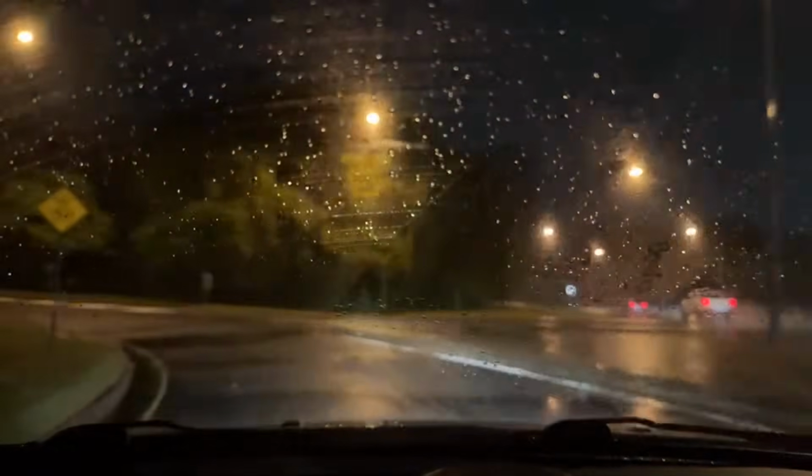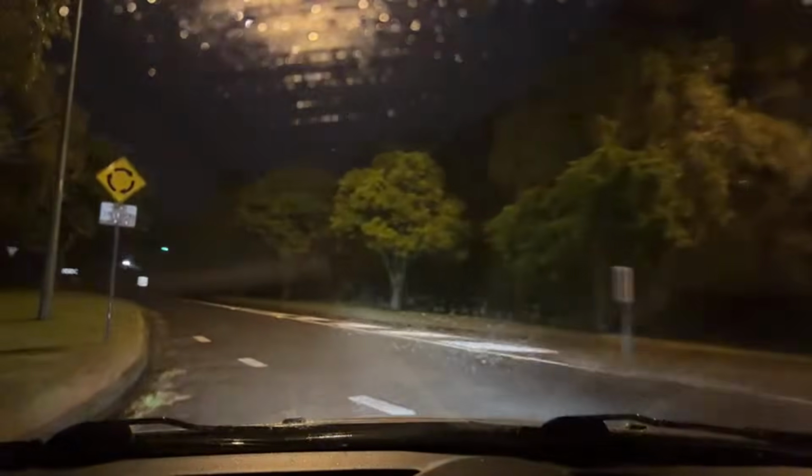Rightio. So, it's so dark up here. Oh, it's a roundabout. Perfect. Nice little housing estate. What's it called? Emerald Lakes. That's a nice name.